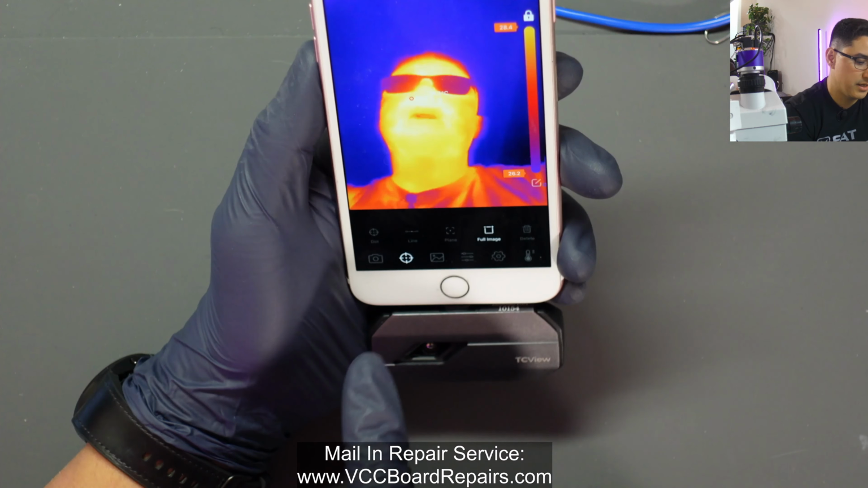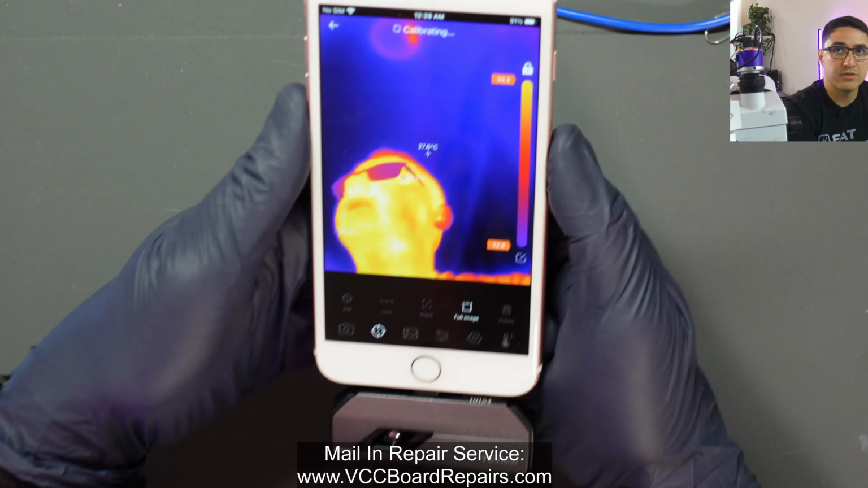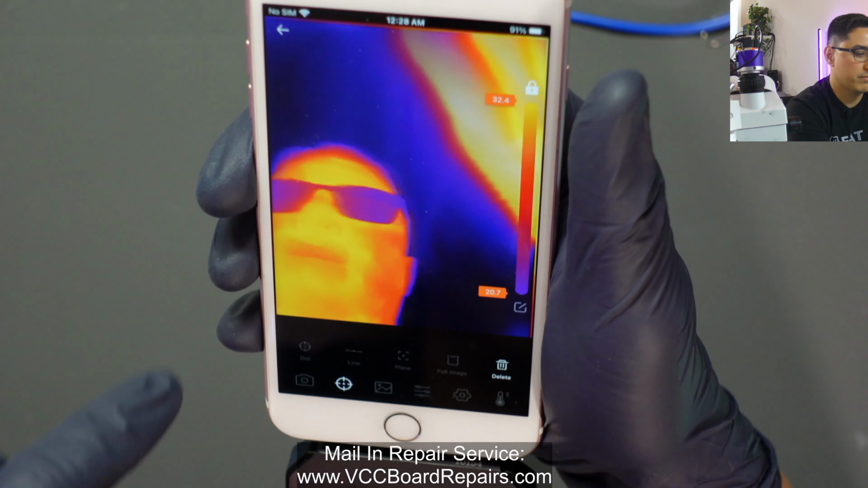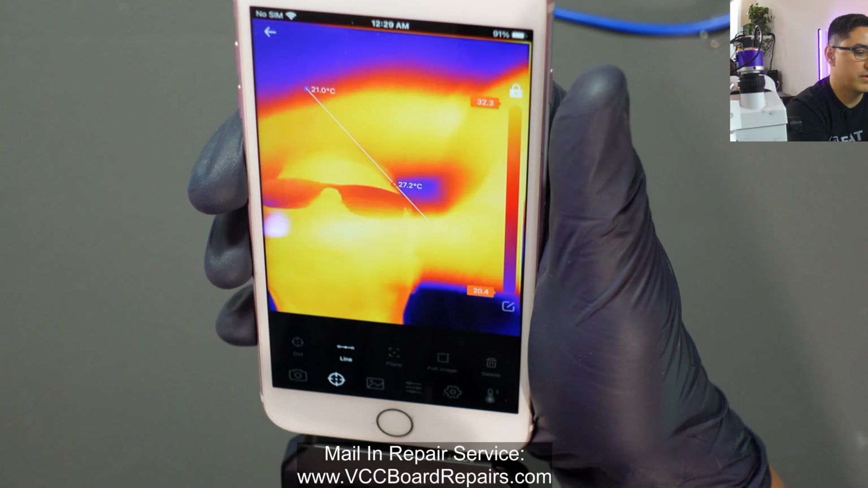All right, next there's these little markers here you can add to the screen. Just like if you've seen any of my other videos, you could put a dot where you want to see what the temperatures are in different spots, and then you can delete here. You put a line to see the temperature range from there.